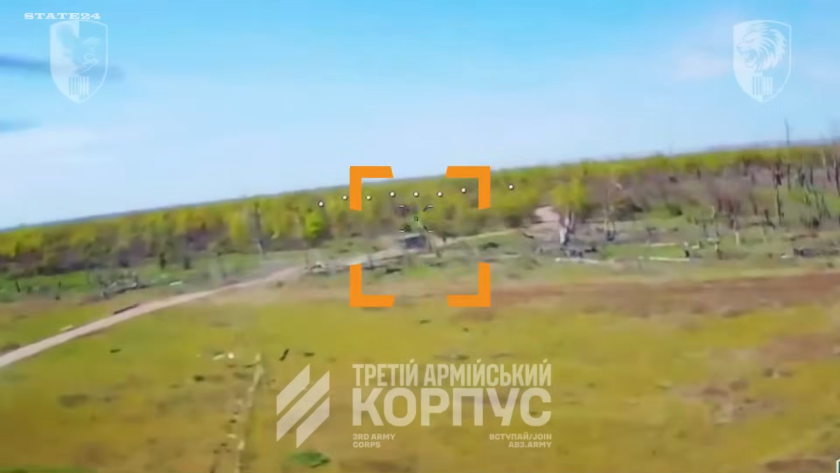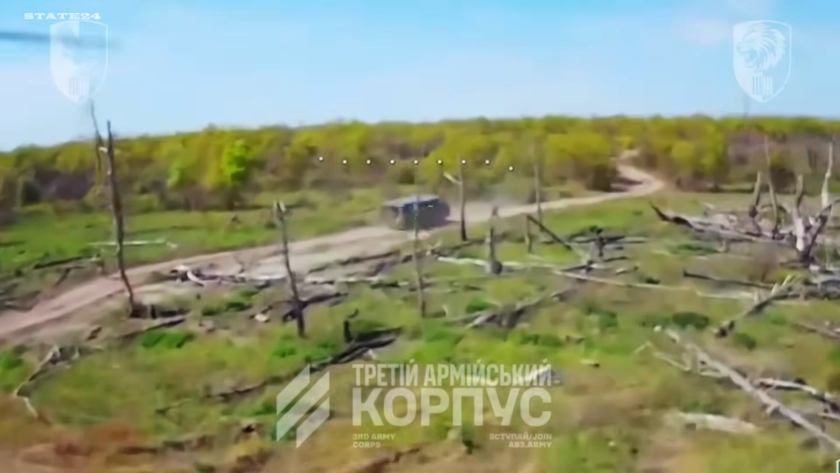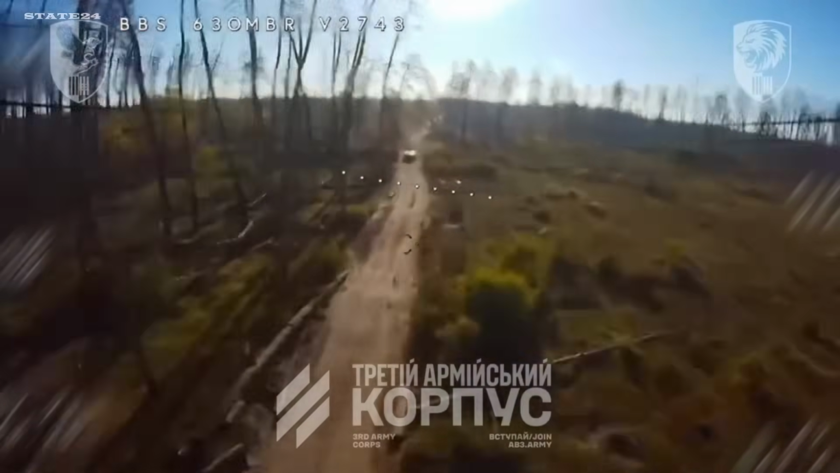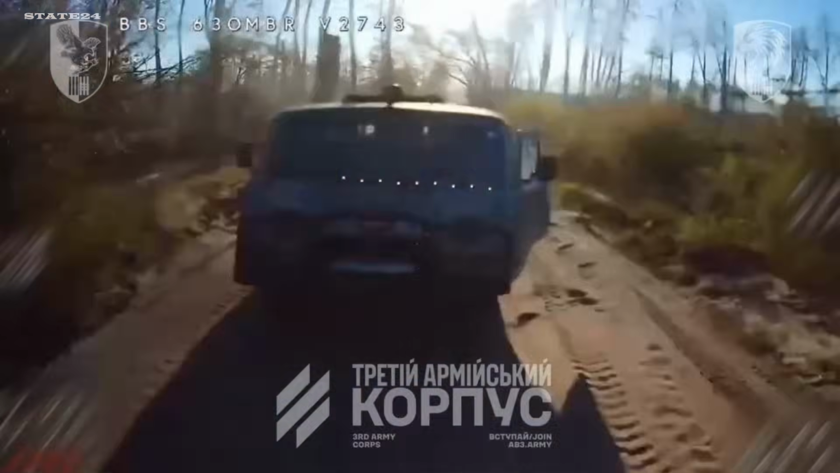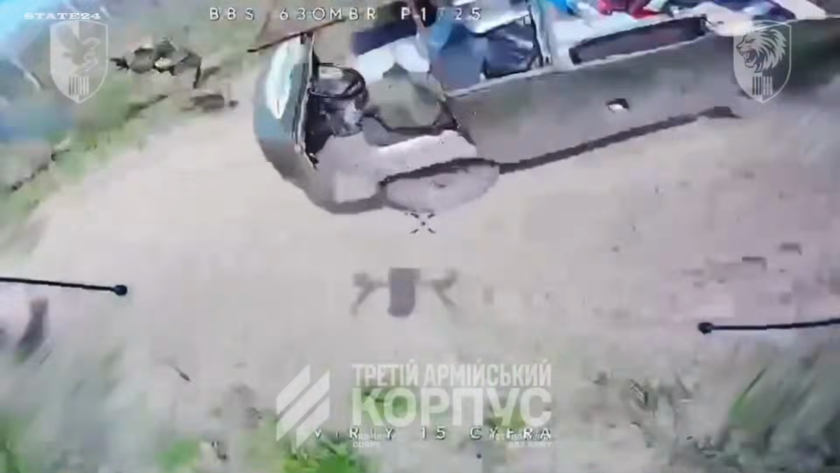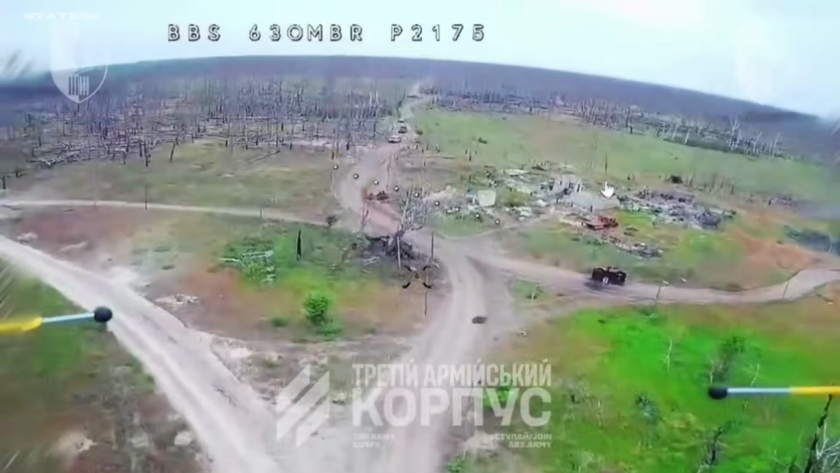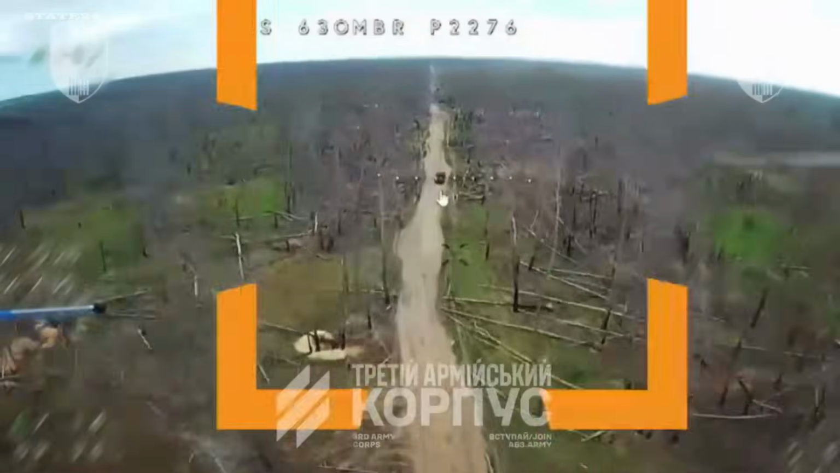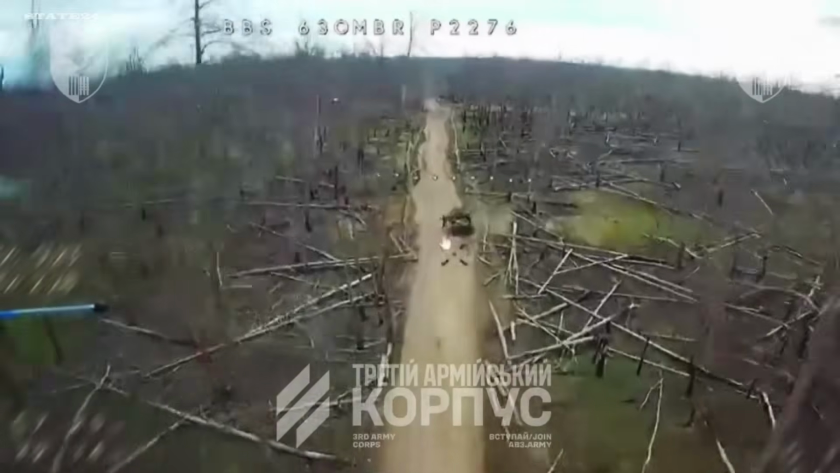Watch what's being struck in this footage. UAZ vans, civilian vehicles, worn-out transport, whatever Russian forces can find and send forward. Modern armored vehicles don't survive long on this front. So Russian logistics has adapted downward, smaller, cheaper, lighter. The kind of transport that offers no protection against anything, let alone an FPV drone.